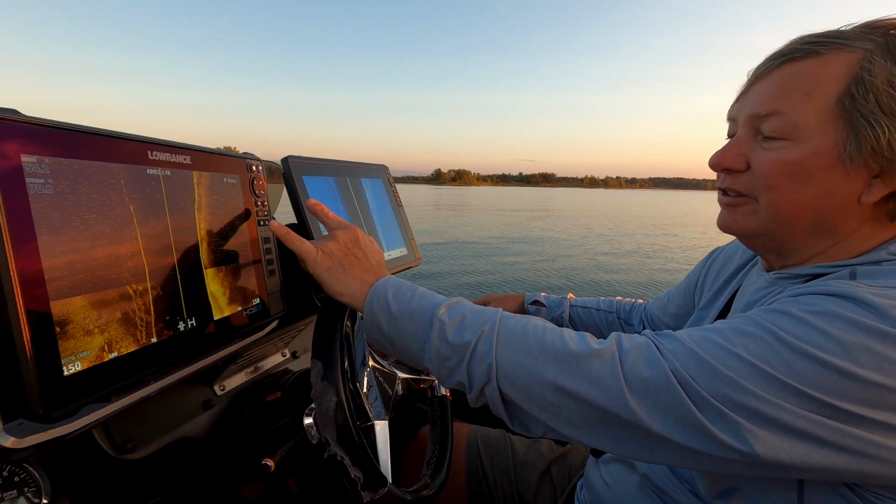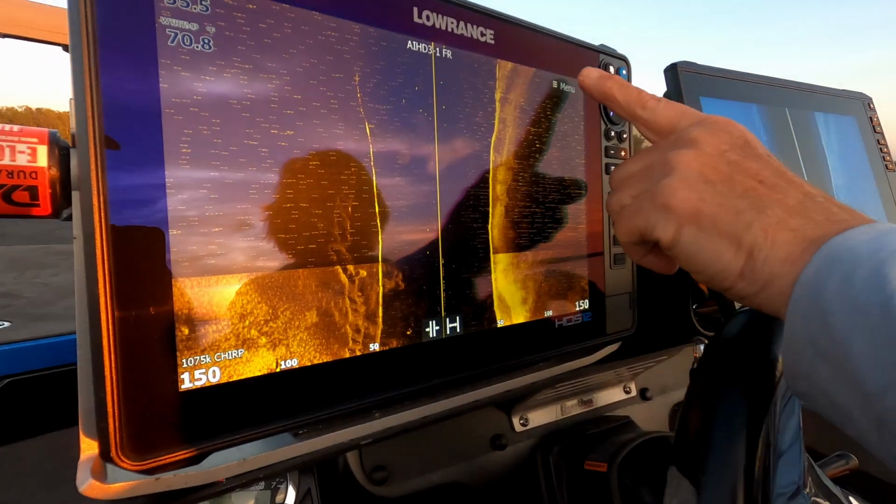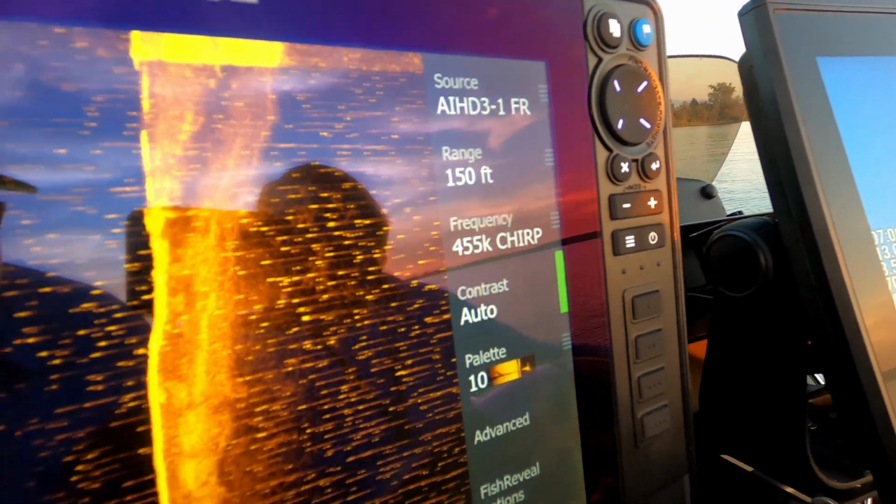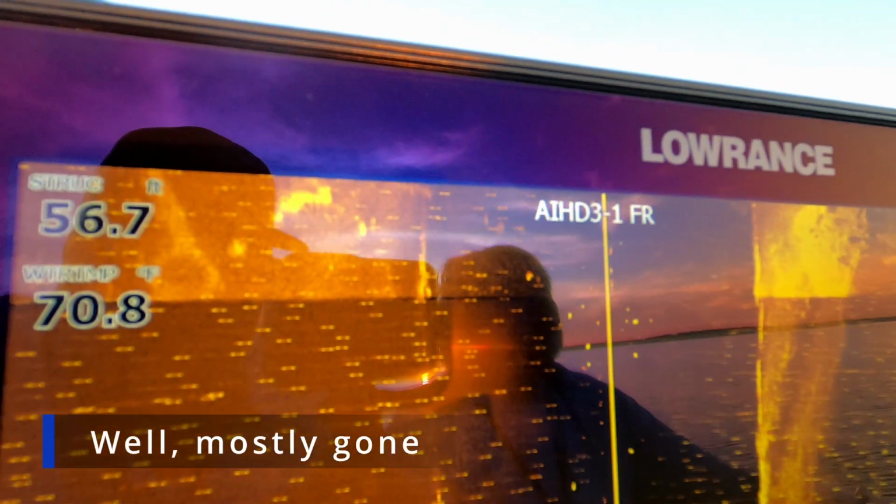So the way to get rid of that is obviously to run one frequency like we did. So let's go back to 455, and now we should have our noise gone pretty much. It's just starting to scroll up on the screen. You can see it's gone away.